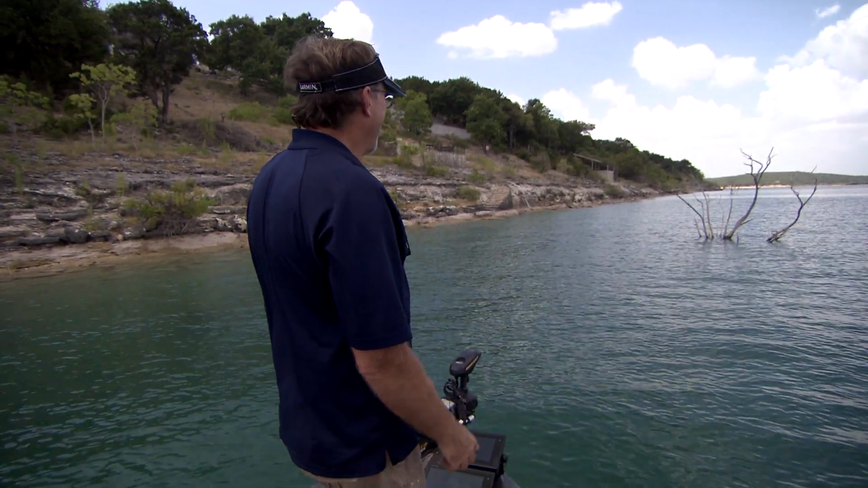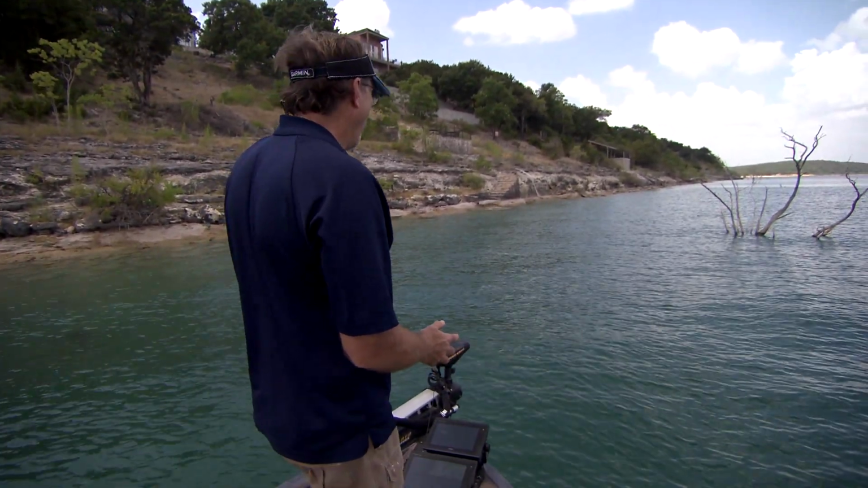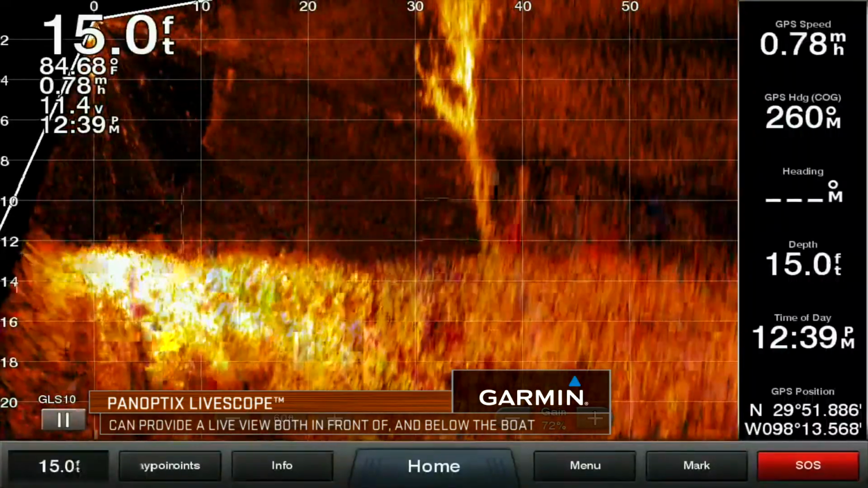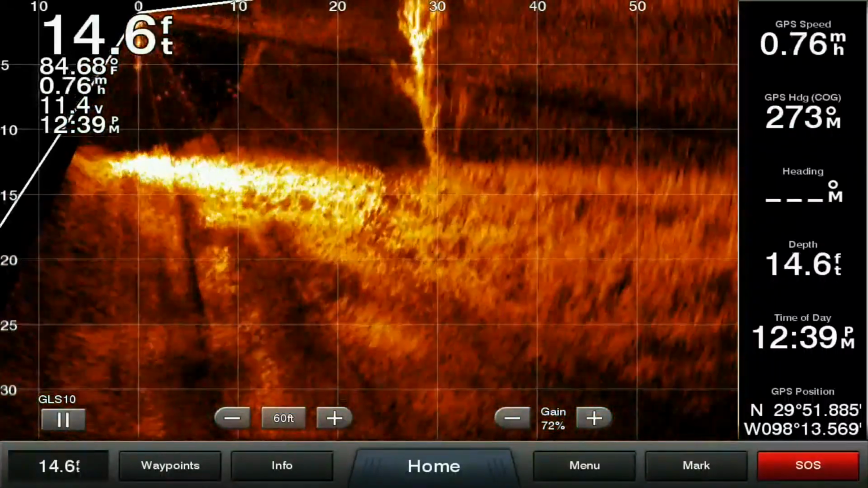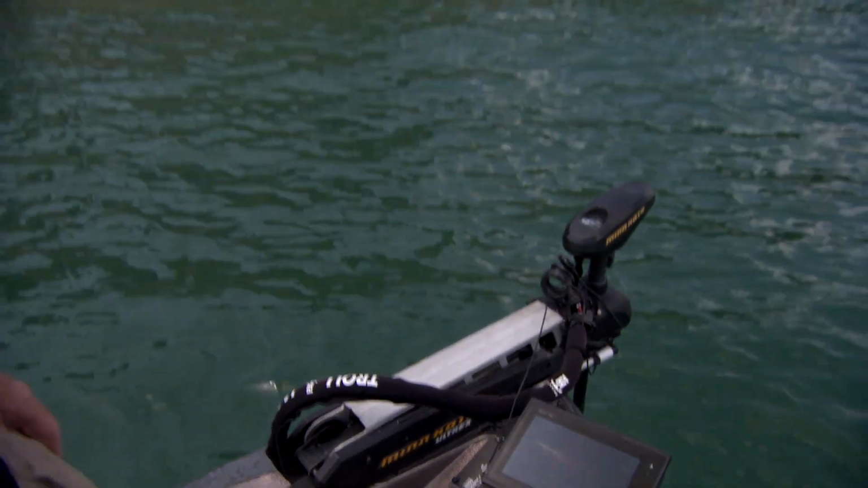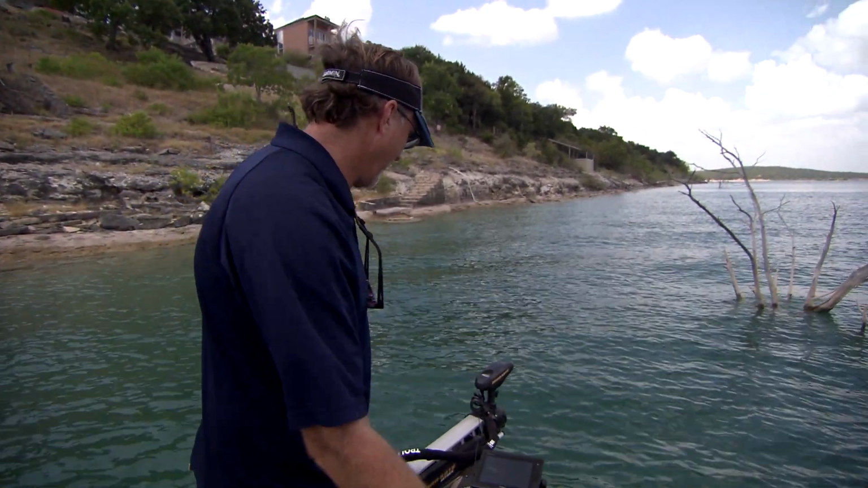So, as a fisherman, I can see that tree, but what I can't see is what's underneath the water by that tree. Right now, I've got my LiveScope set to go out there about 50 feet, and you can see as we're getting closer, that tree is coming up more and more on our screen right there. Now it's 30 feet away, which is about right, and we can actually scan that tree. Now that's a fairly skinny tree, honestly. There's not a lot of stuff underneath it.